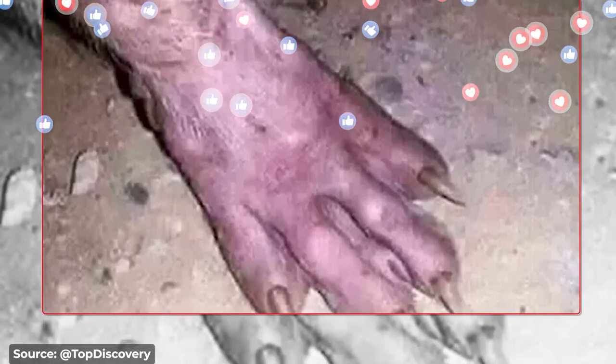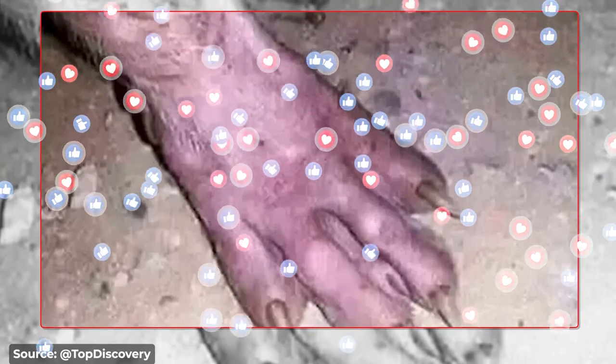Naturally, people on Facebook had some theories. Some thought it was a Sasquatch, while others believed it was just a bear with some serious foot issues. And then some thought it was a completely new, undiscovered species of creature that was roaming around in the woods. Now, I know what you're thinking. Is this a hoax? Well, it's hard to say. But if it is, someone put a lot of effort into making that thing look creepy as heck.